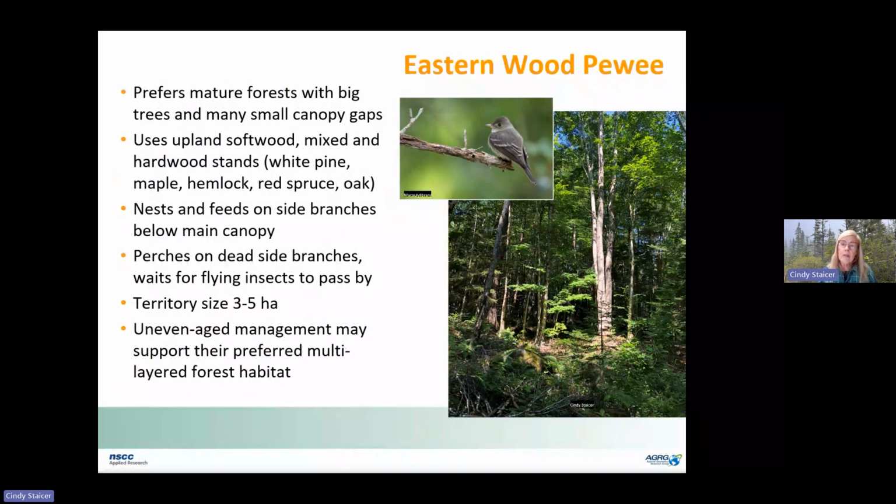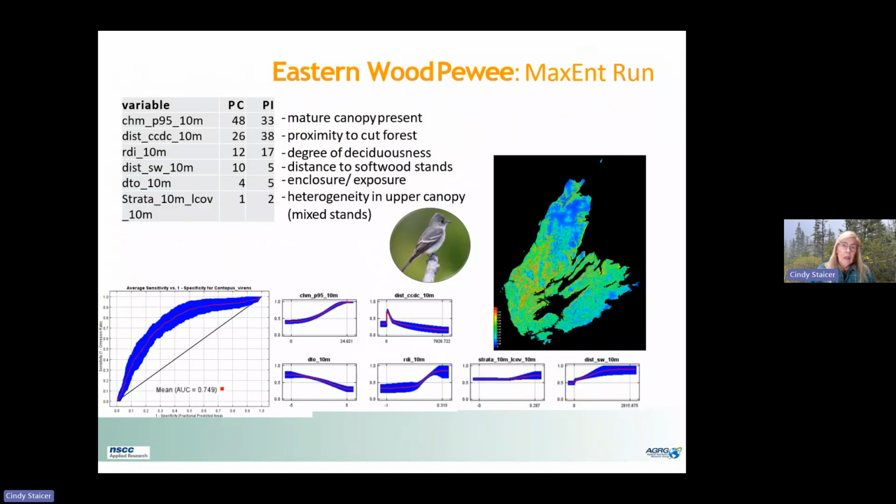The eastern wood pewee is a mature forest species, needing older trees in a multi-age canopy. In its model, we have the mature canopy LiDAR indicator here, proximity to forest that has been cut, degree of deciduousness, distance to softwood stands, the amount of exposure of the landscape, and the heterogeneity of the upper canopy, in other words, a mixed stand.